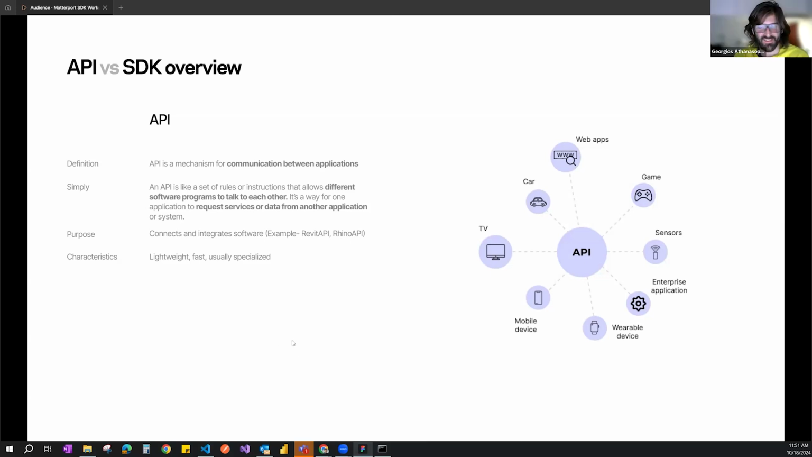Just for the recording, sure. So an API is a mechanism for communicating between applications. For example, you have the Revit API, or the Rhino API for those who have used that in the past. So you have your Rhino instance, you have an API instance, and you're using an API to communicate between the two applications. Simply putting it, it's a set of rules or instructions that allow different software programs to talk to each other.